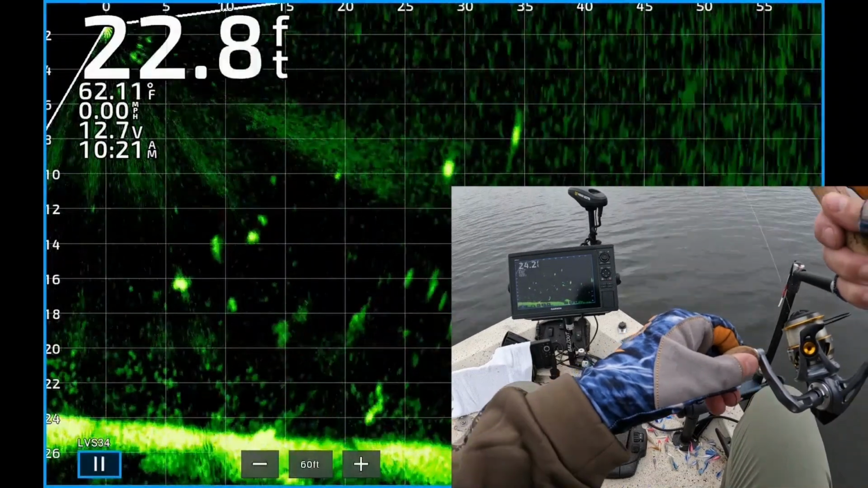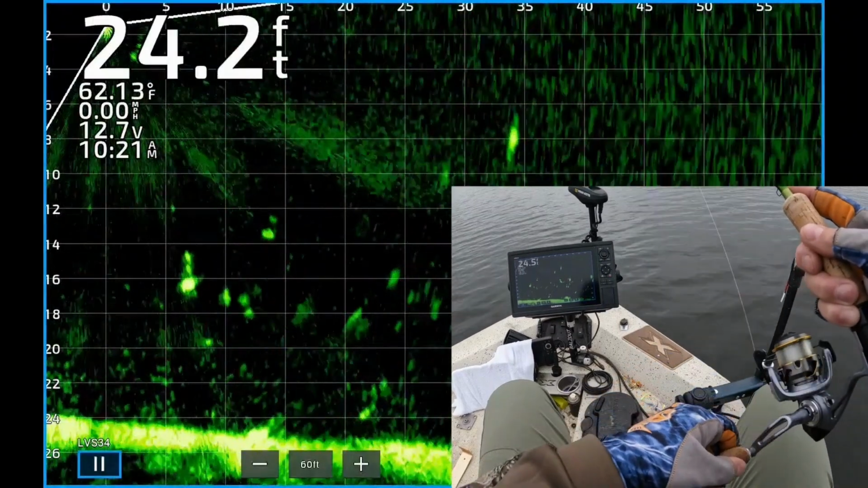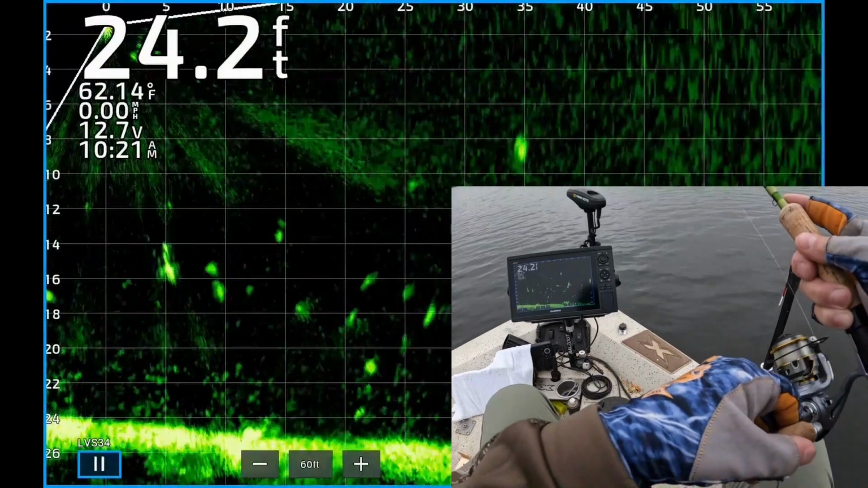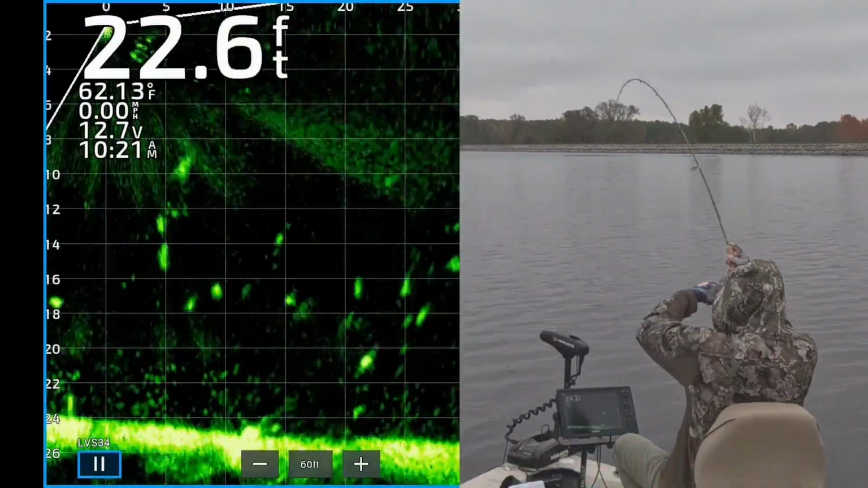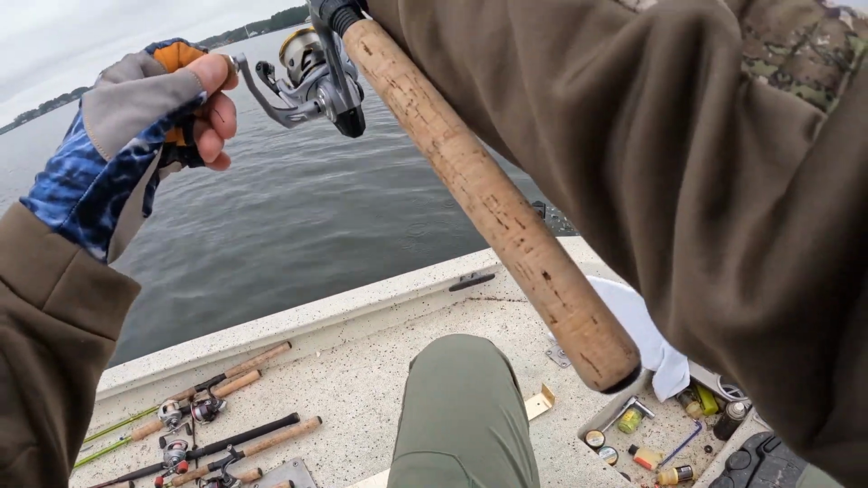There's another good looking fish right there, just right under the boat. My weight and jig are right on top of it. He turned. He's looking at it. Yes, he ate it. Oh my goodness, that is so much fun. Good one too.